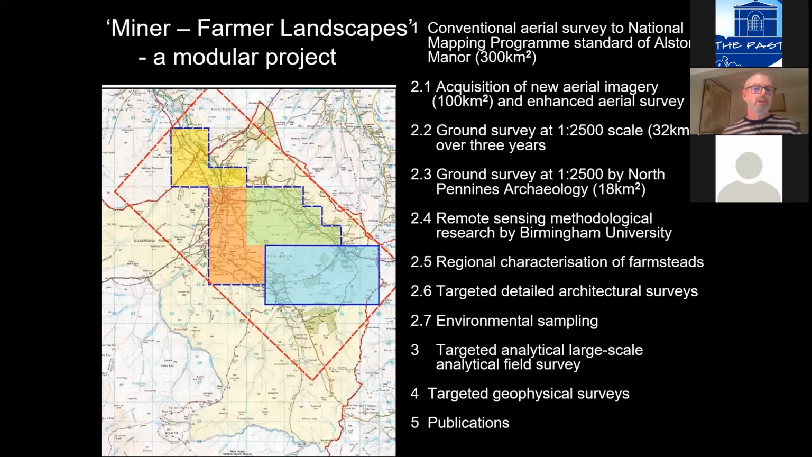So we came up with the Miner-Farmer Landscapes project, and it was conceived as a series of modules, each effectively freestanding. And the reason I mention this is if you're planning a large community project, I think it's a fairly good model to think of things in terms of discrete, self-contained modules which don't impact on each other if they can't be delivered. Basically, the first few modules are the ones that we're going to be dealing with today.